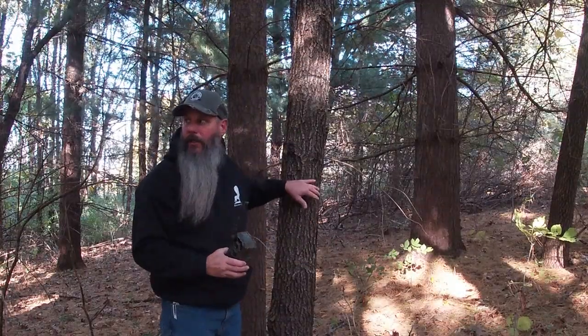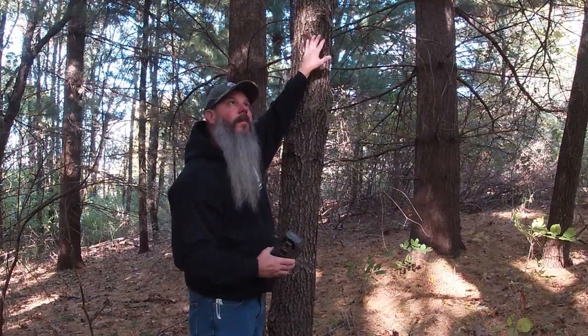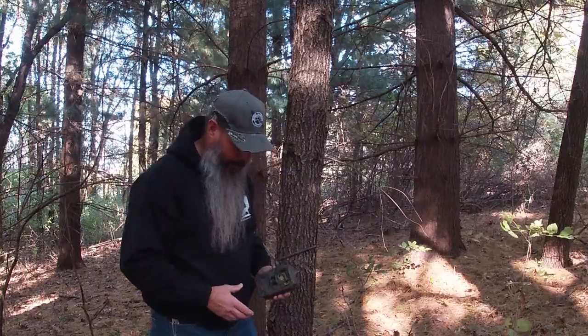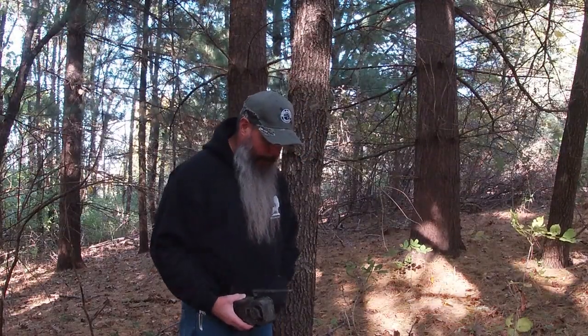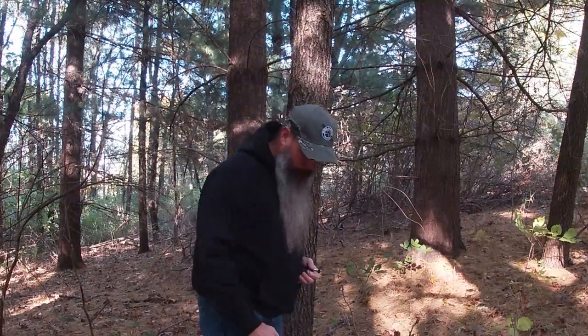I'm gonna mount it here, facing that way. Put the solar panel here where you can see the sun coming through. It'll come through almost most of the day, and just want to show you that real quick. I'm going to mount this solar panel bracket real quick while I can see where the sun is.